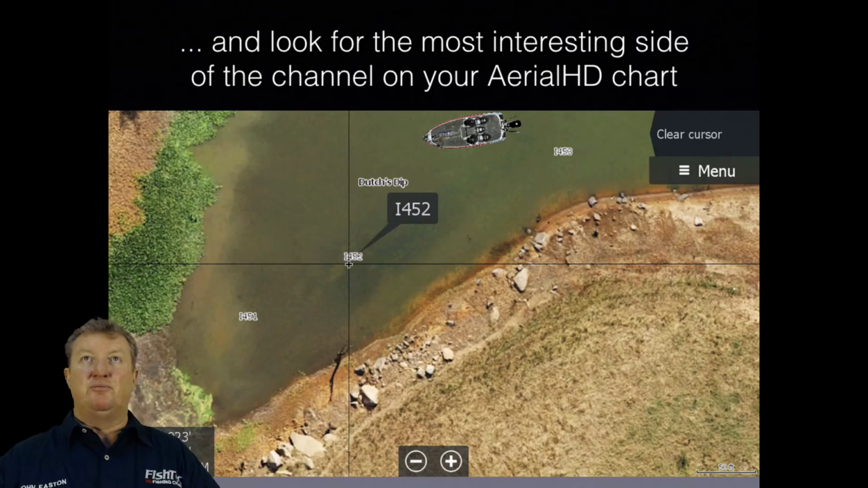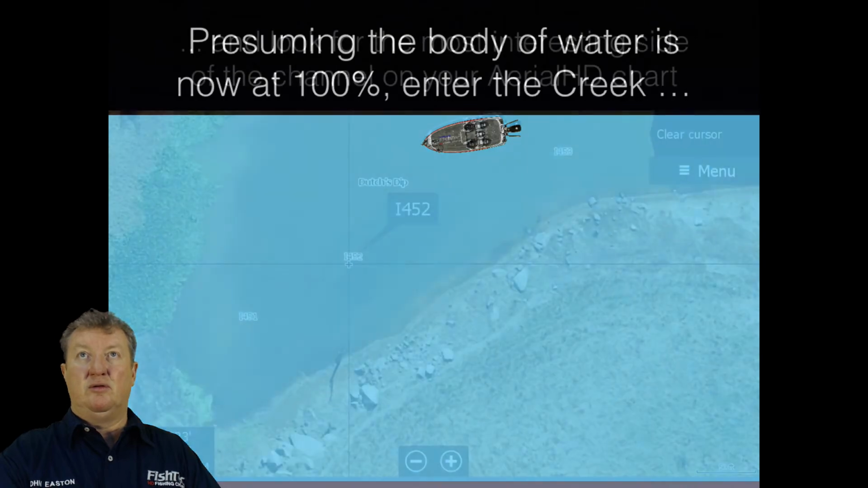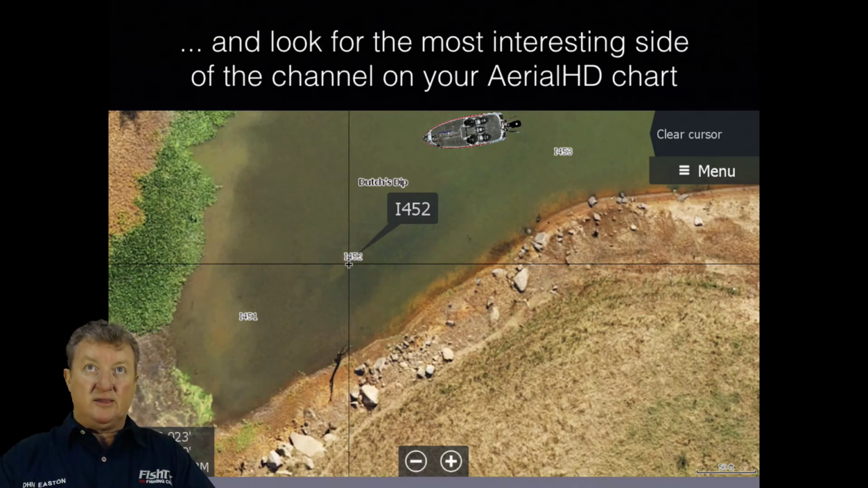This is a no-brainer. On the south side of this creek, okay, now pretend the dam's 100% full. Remember, that's all going to be water. You can't see anything. But now you've got FishTec HD charts. The dam is 100% full, but you've got these charts. You can see that rock line, those breaks, and then there's one very special one there. You've got a rocky section with timber next to it. Okay, now that is key.